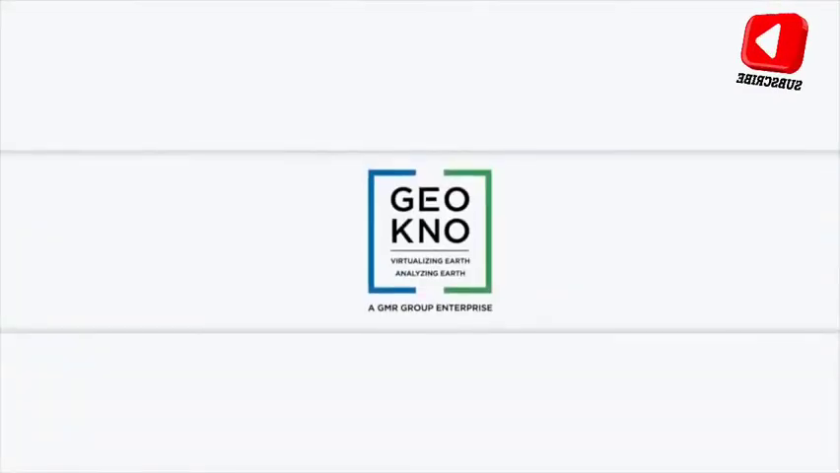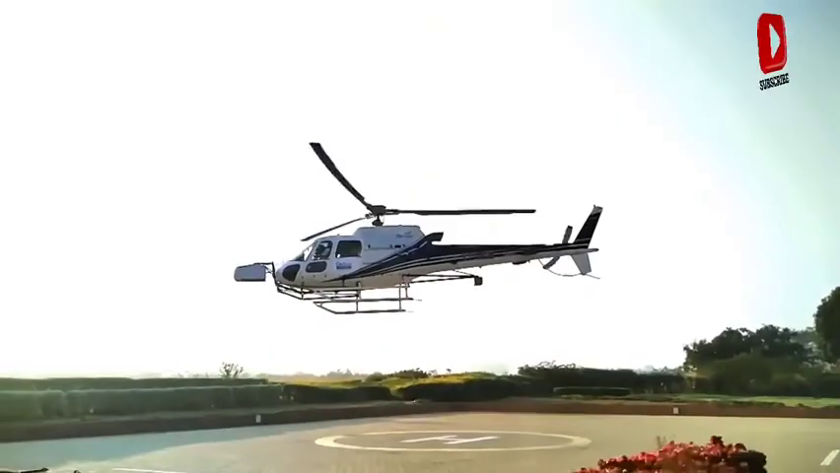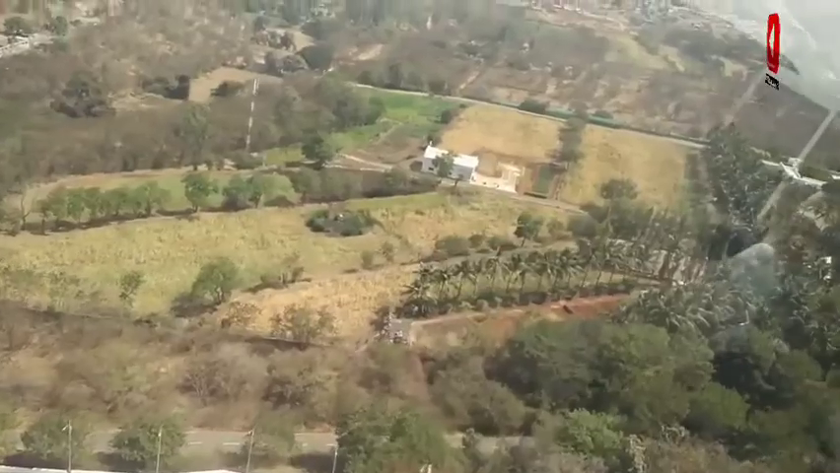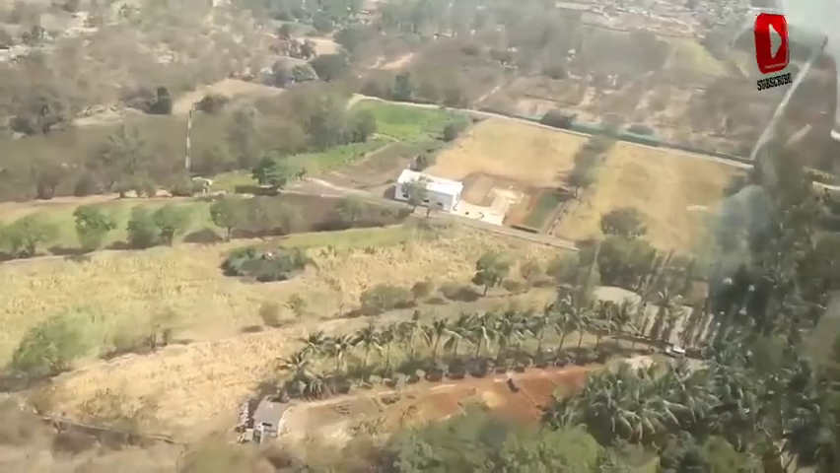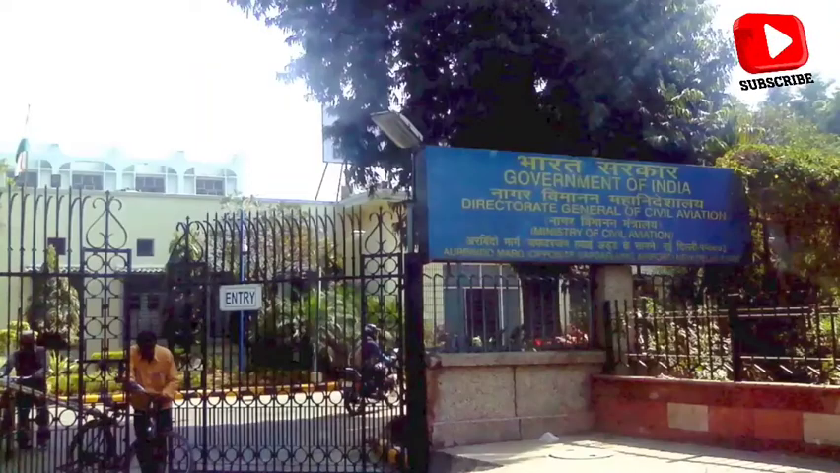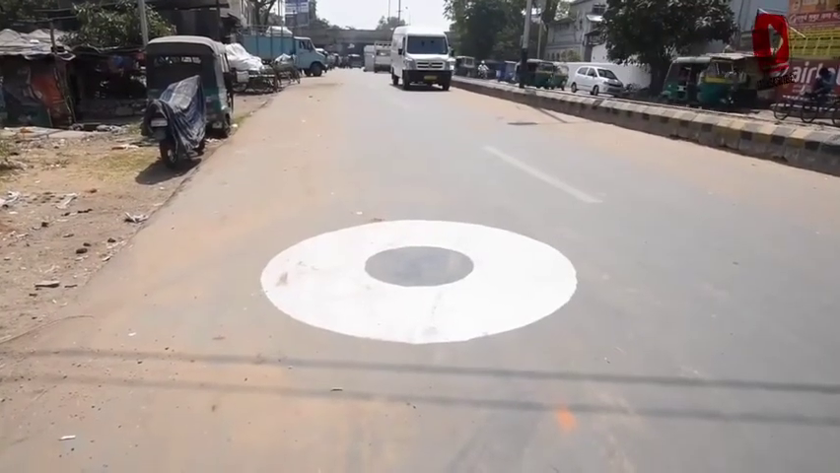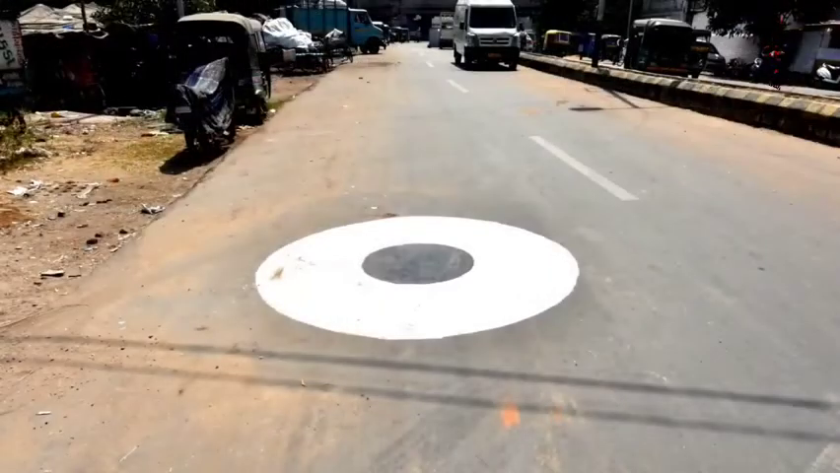Geokno, an experienced company which had started from IIT Kanpur, was entrusted with undertaking the aerial Lidar survey. But before the survey could begin, two important activities had to be undertaken. These were taking permissions from DGCA and Ministry of Defence and establishment of a robust ground control network to ensure required accuracies.